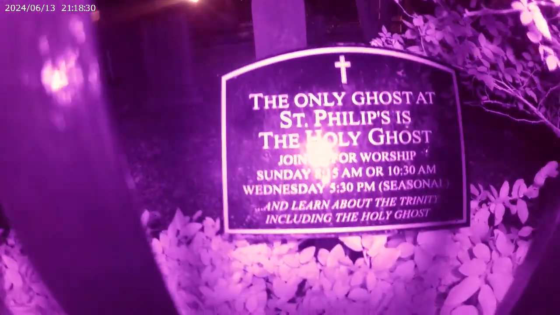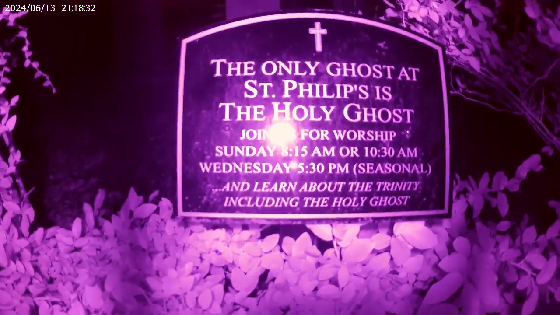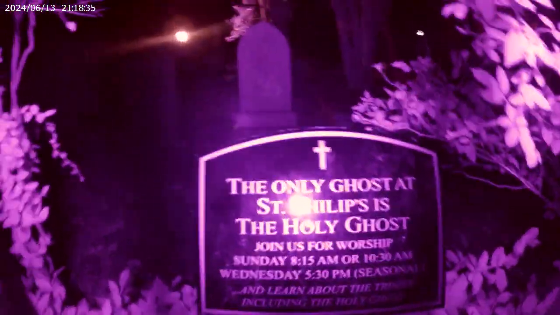I'm sorry, I gotta take a picture of this. Now, here is the sign. So you might want to point your camera at the sign first so everybody can see it. And then for those of you with cameras, let's get you guys up nice and close. I'm going to point out where the headstone is that you guys just saw.